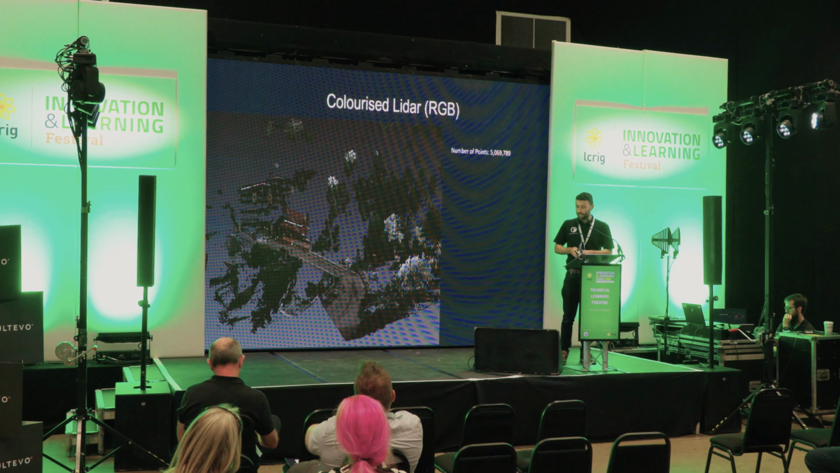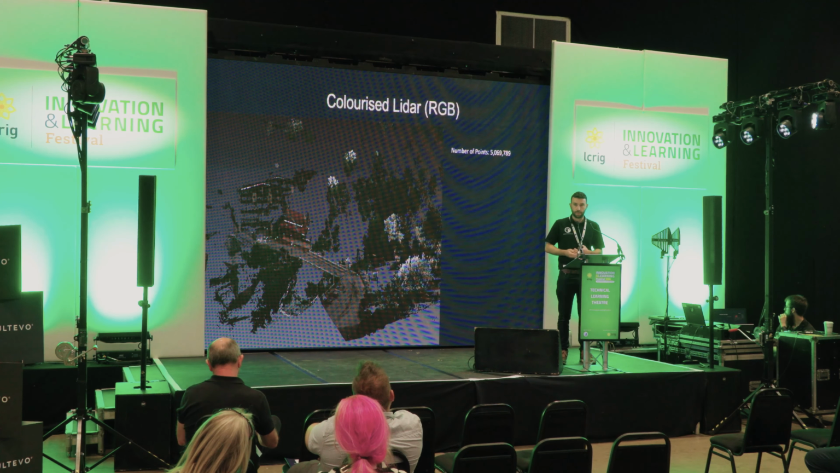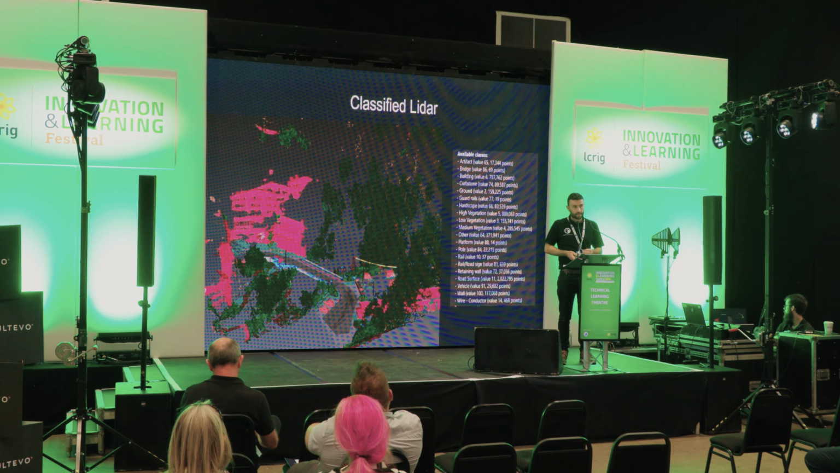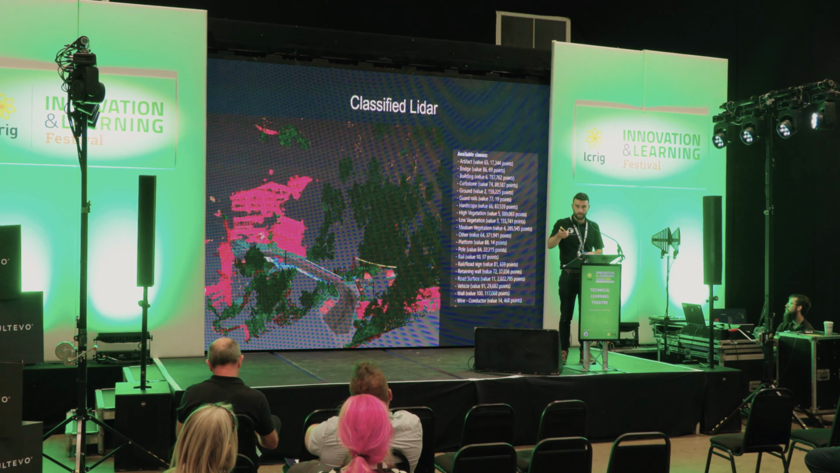So the first stage is taking our LiDAR, taking our process data and colorizing it so it looks familiar to you. As you can see there, trees are green, buildings are building color. We then classify it. And again, it comes back to that internal collaboration. You might not care about the road. You might only care about the trees. Someone else might only care about the lampposts or overhead cables or something like that. When we classify it, it classifies it into multiple classes.